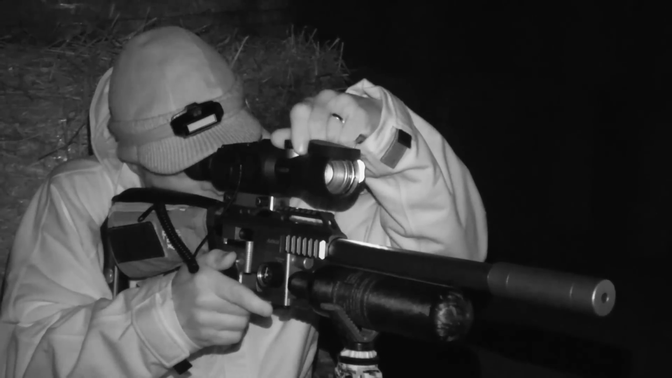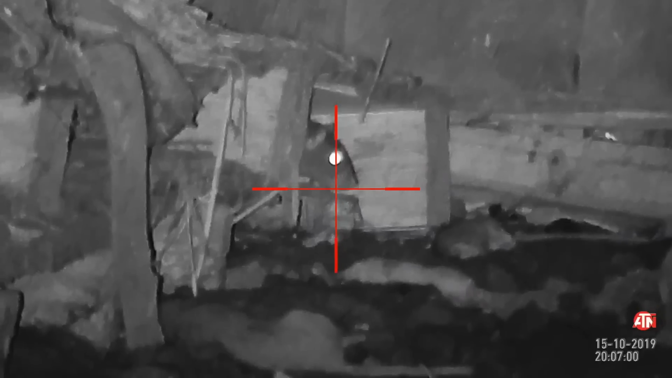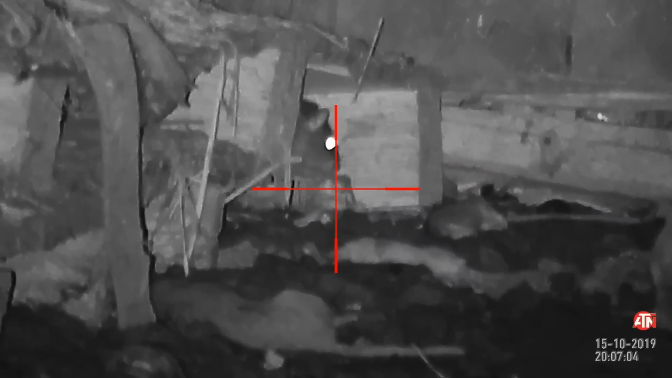There may have been a bit of a dip in the action earlier on, but there are still a few rats willing to venture out, so I'm in no hurry to leave just yet.